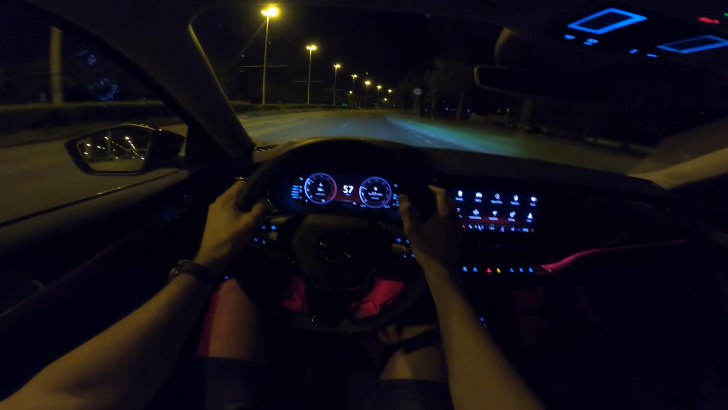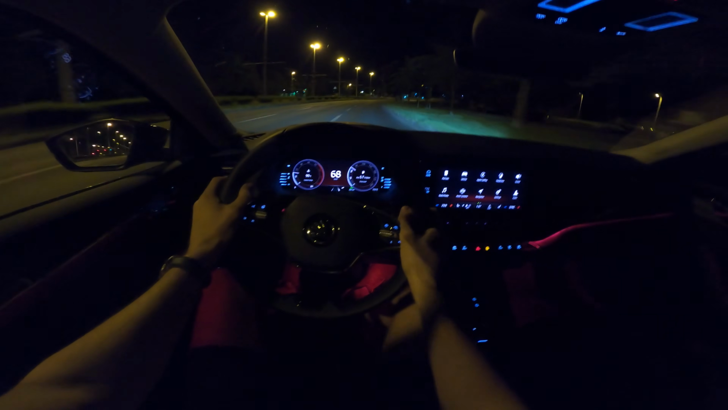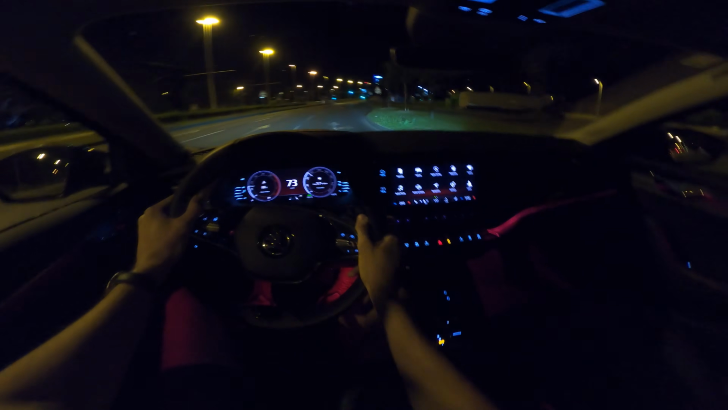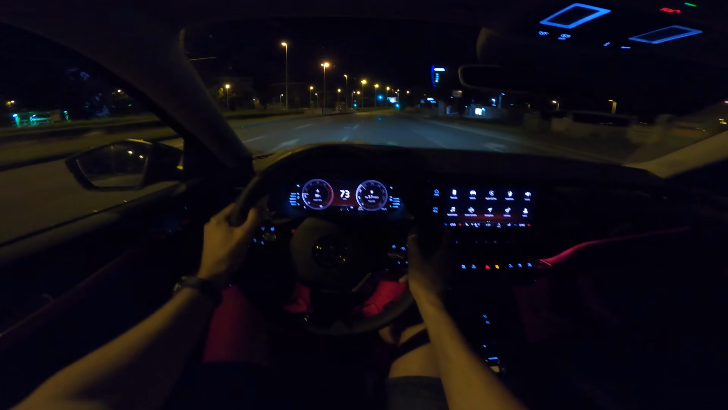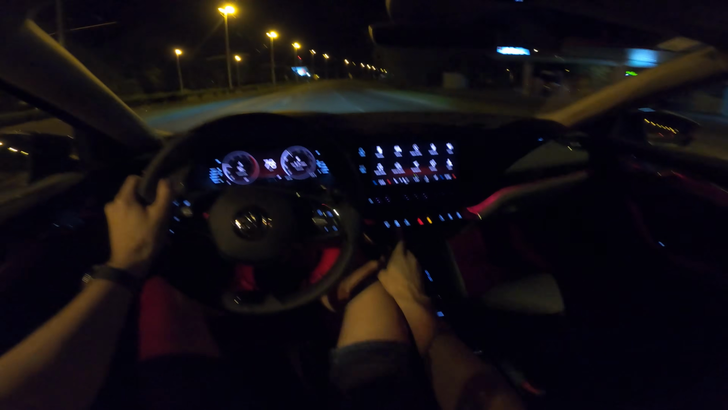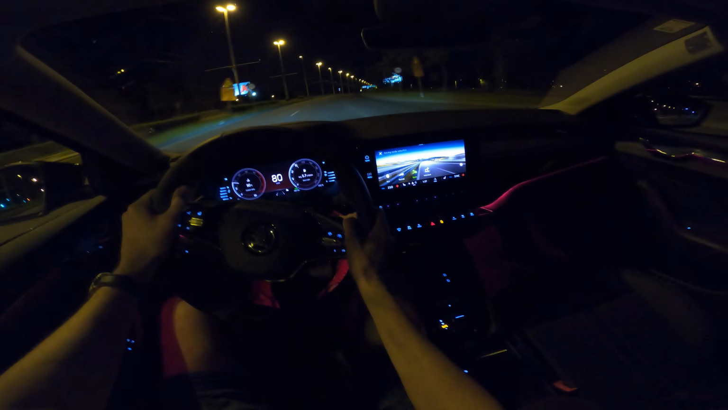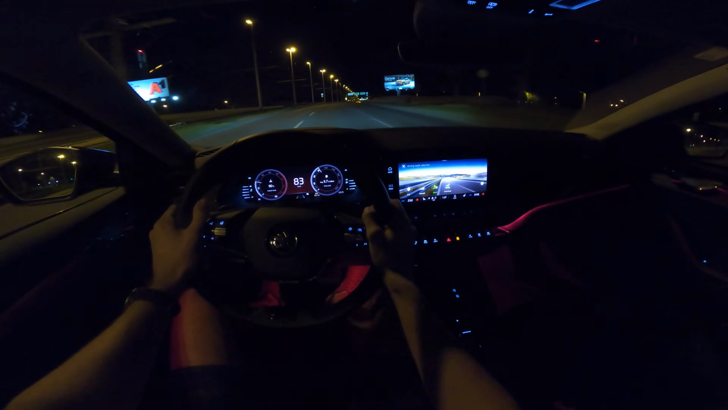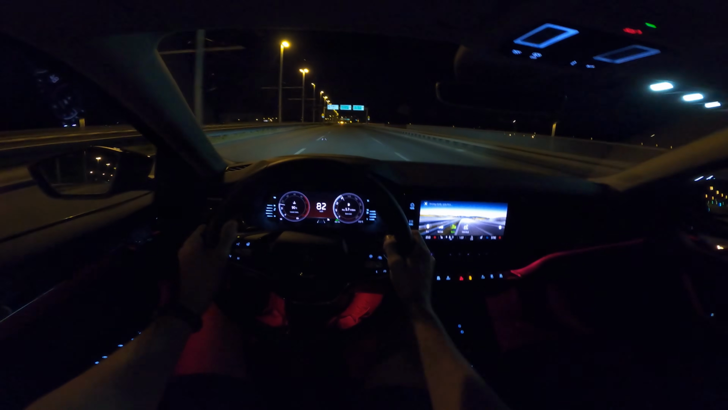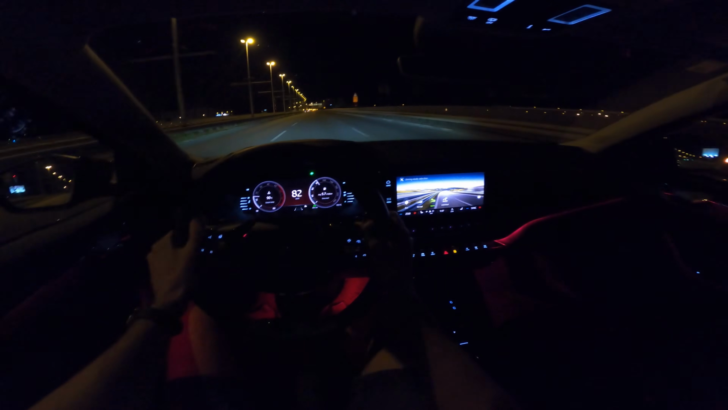So the steering wheel is very ergonomic and comfortable. I love the new steering wheel. Now the steering is nice and light, depending on the driving mode. So if I switch to sport, it's automatically a little stiffer and more precise, and it gives you better feedback from the road.